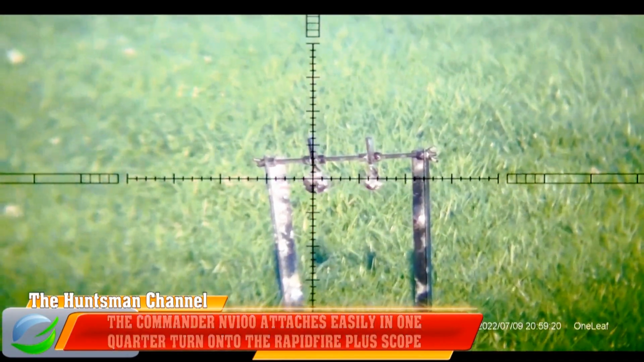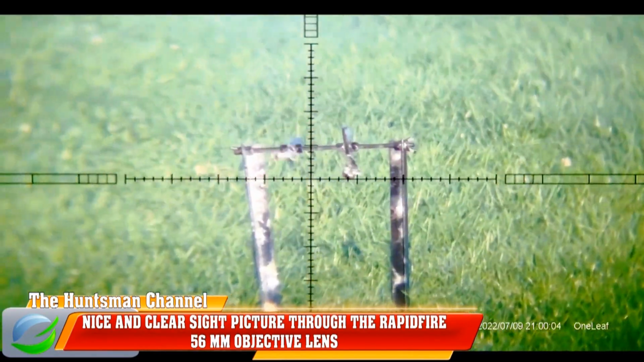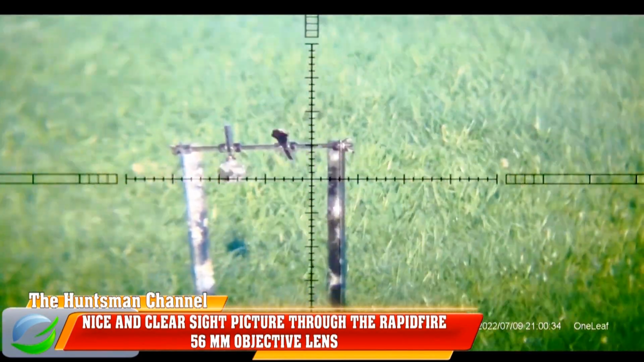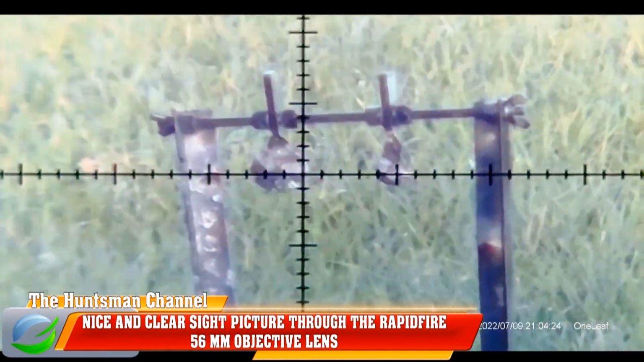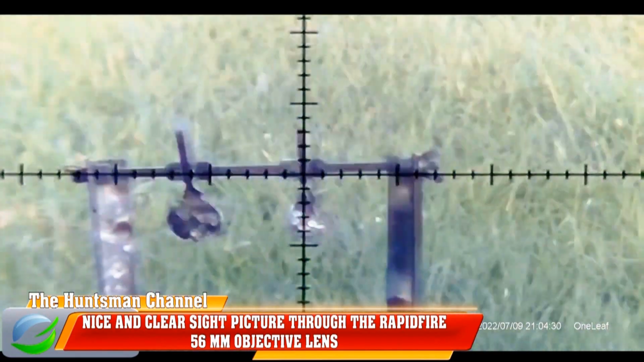As you can see on the Rapidfire Plus, the mil-line crosshair, plenty of aim points, a clear, sharp and in focus reticle, nice reticle. It's a full 12 times magnification shown here. And back to night here.